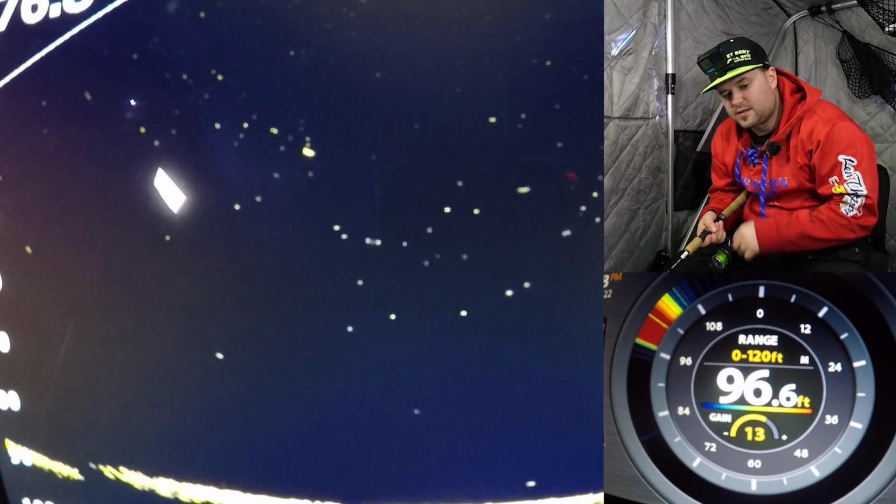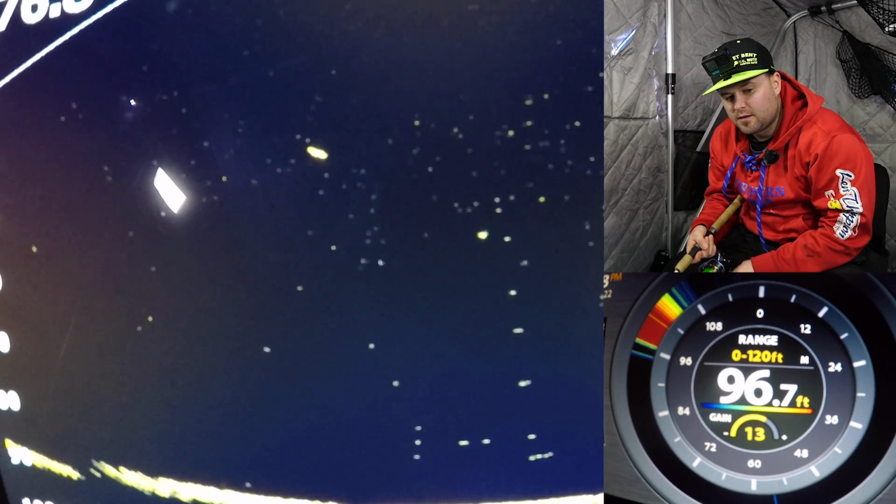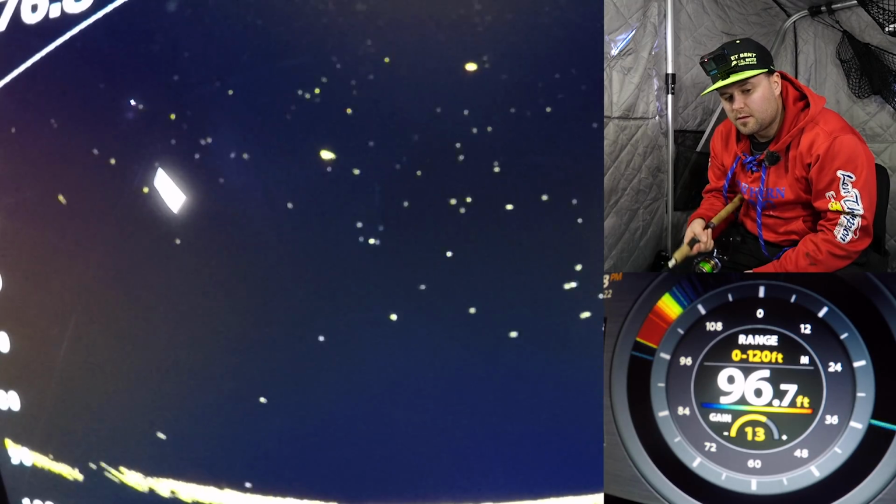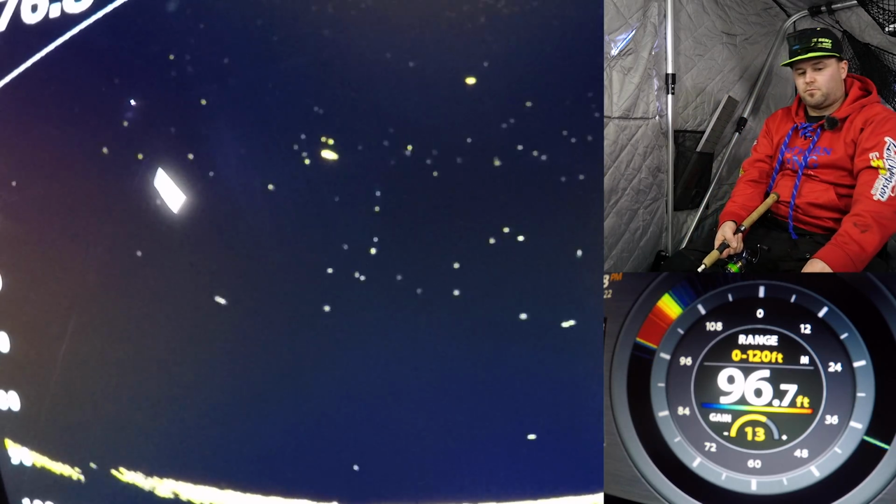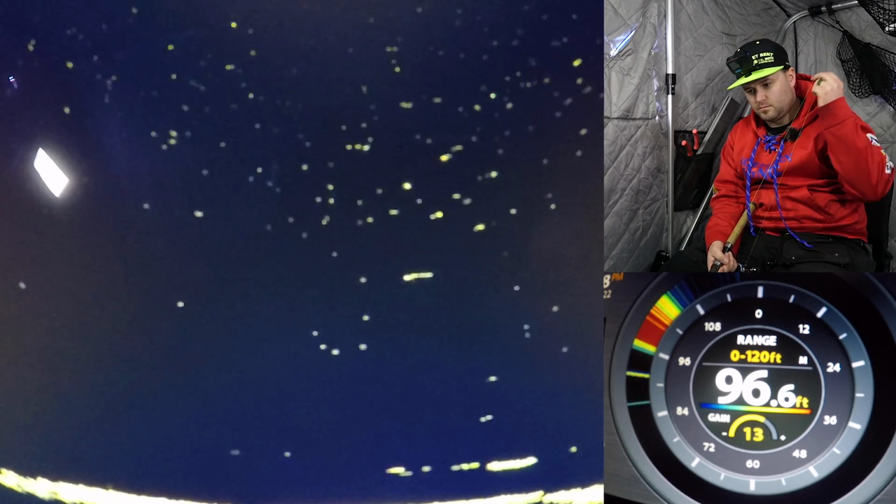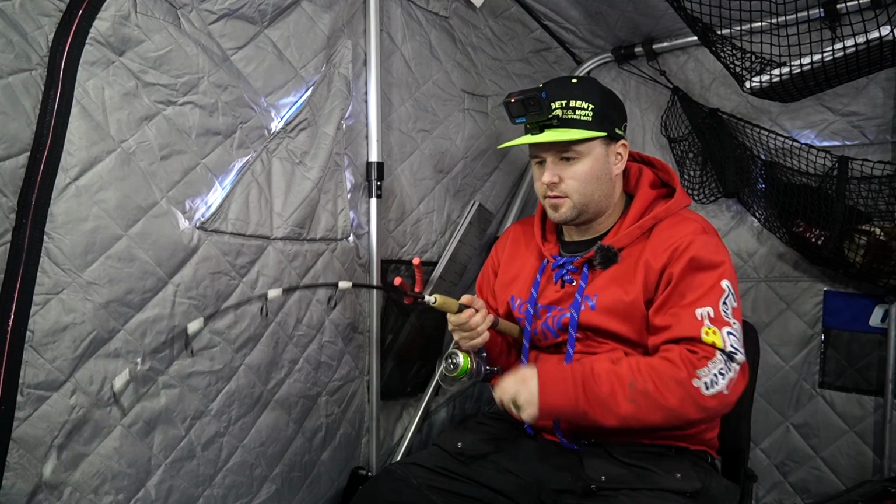This fish has been slowly working its way in from the left hand side here. Let's reel up and see if we're close enough where he can see us or not. He's still about 20 feet away, so I'm not sure if he'll quite see us. We got one chasing here. There we go. Just caught it out of that bait there.